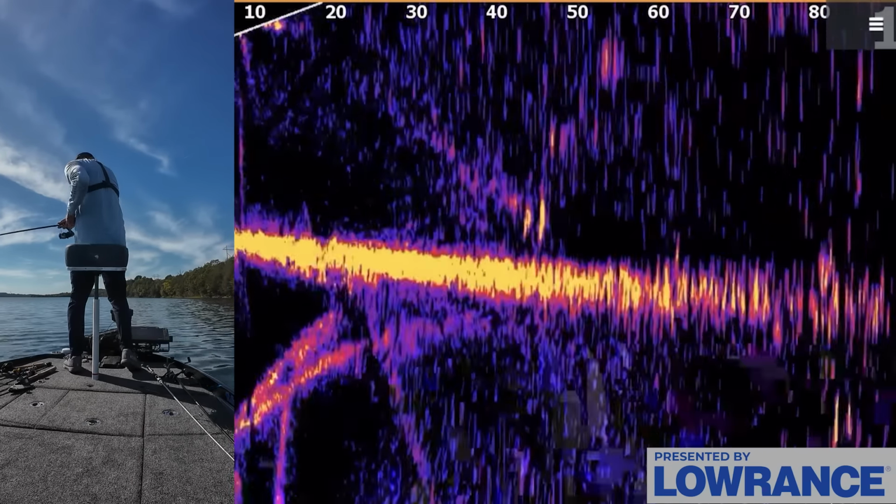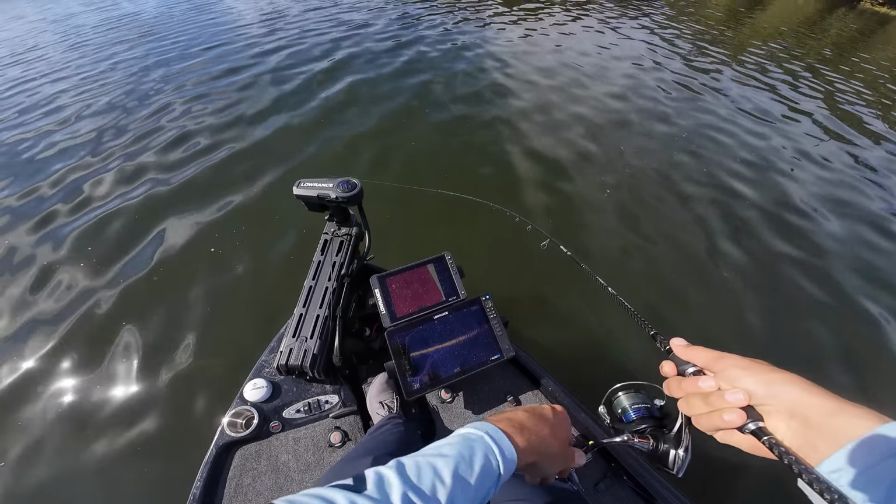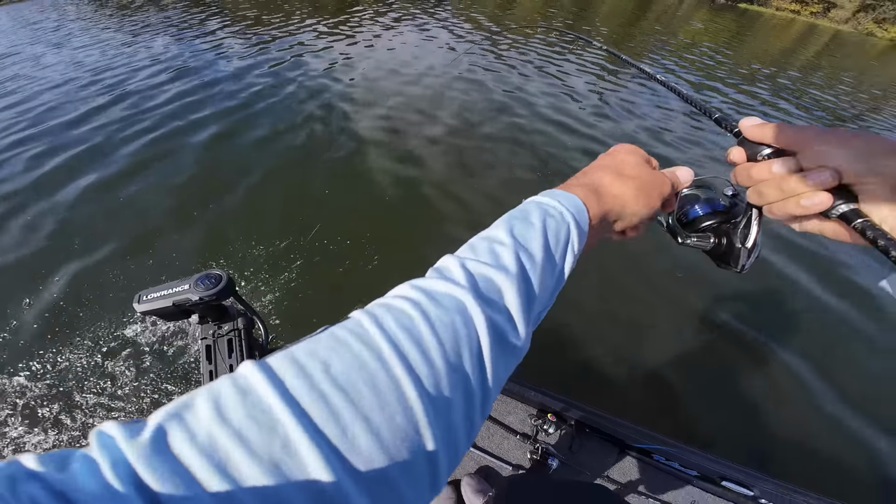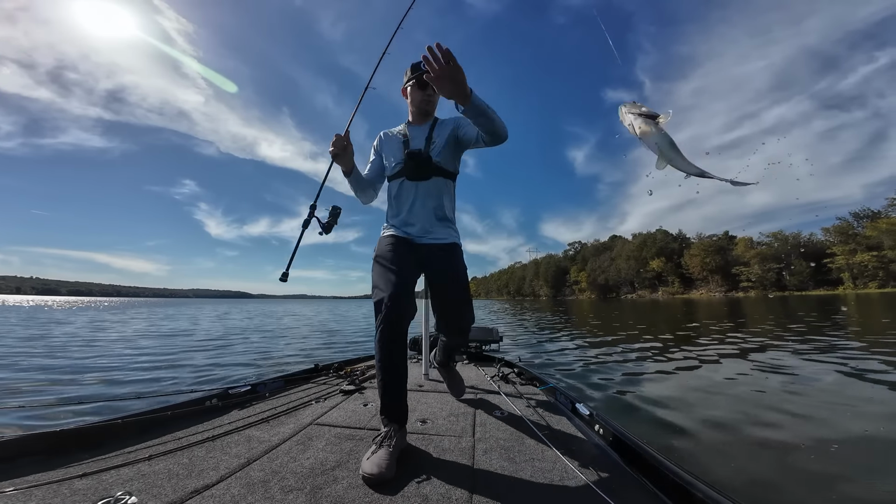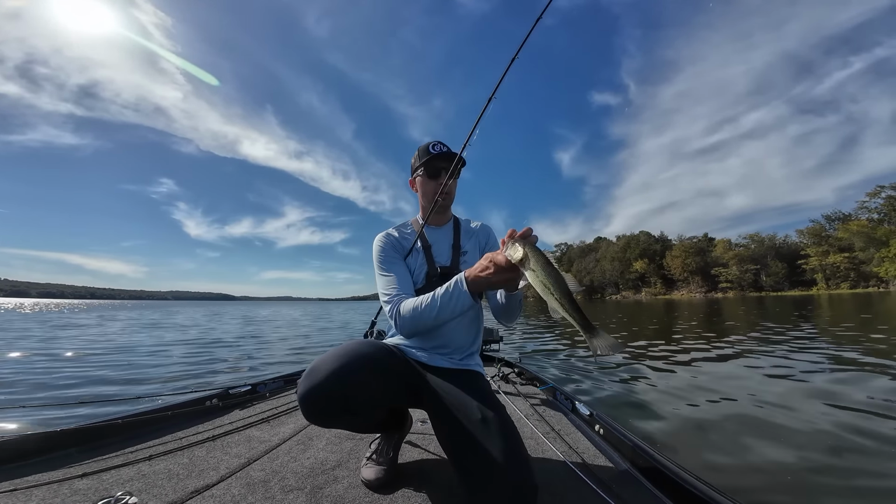Got them. There we go. Nice. Okay. They're just chasing around out here. This one ate the hover rig. There's not a lot of big ones, a lot of little guys. This one, 1/8 ounce, 3-aught hover rig with that Super Fish Roller.